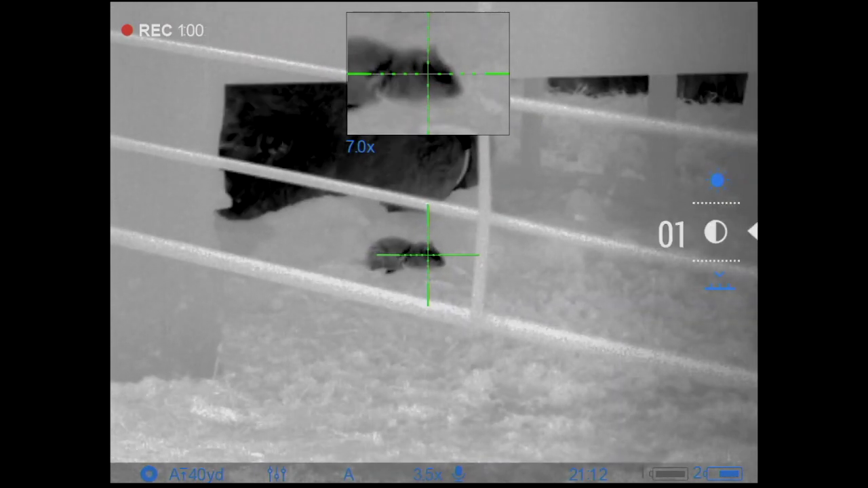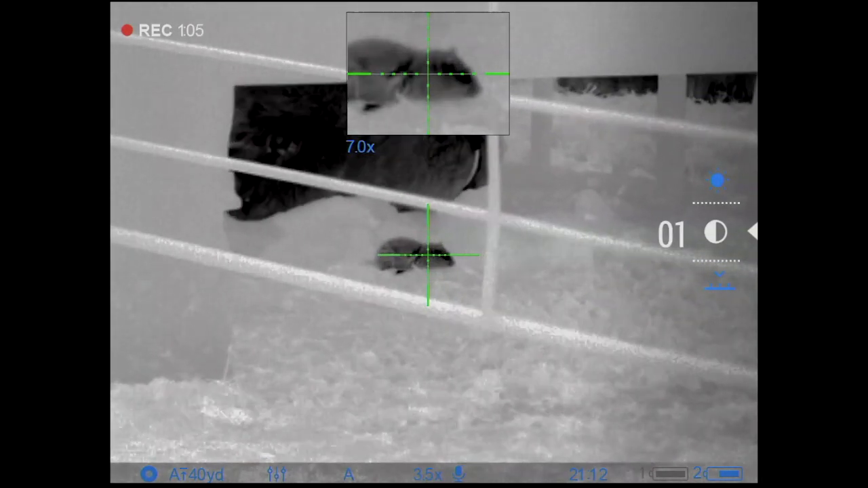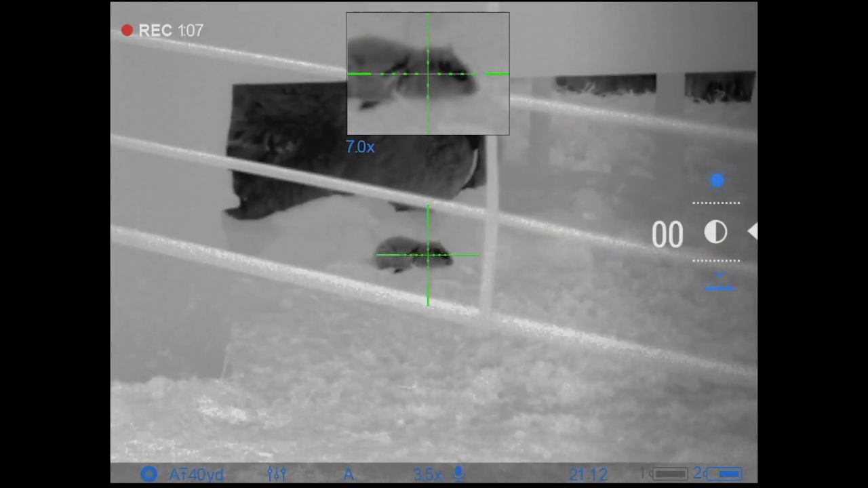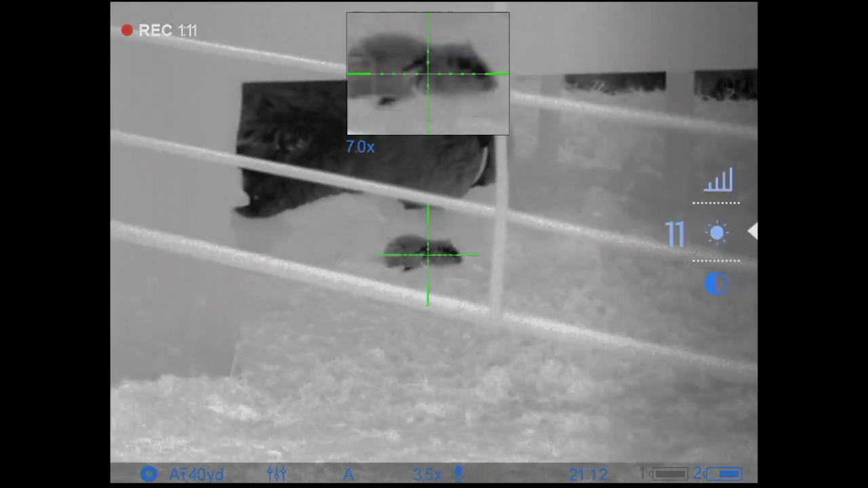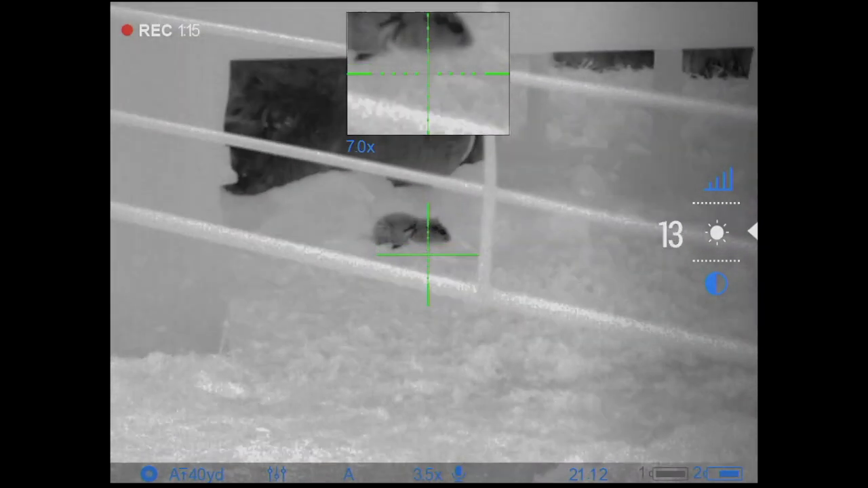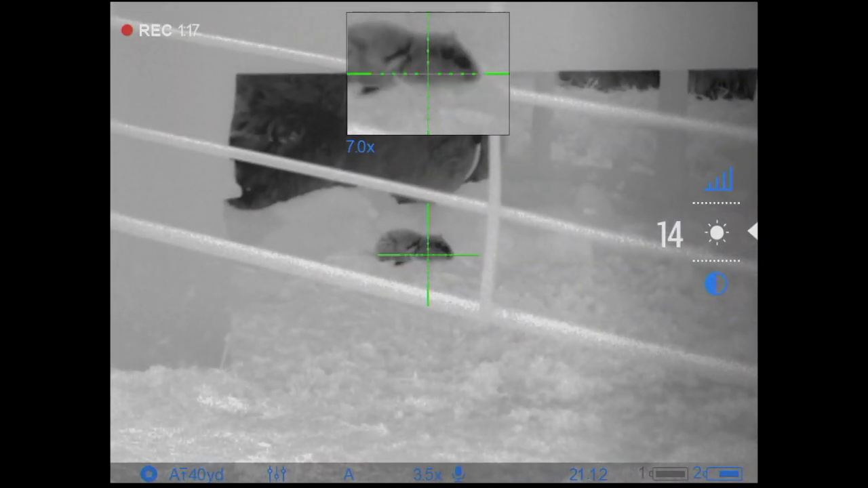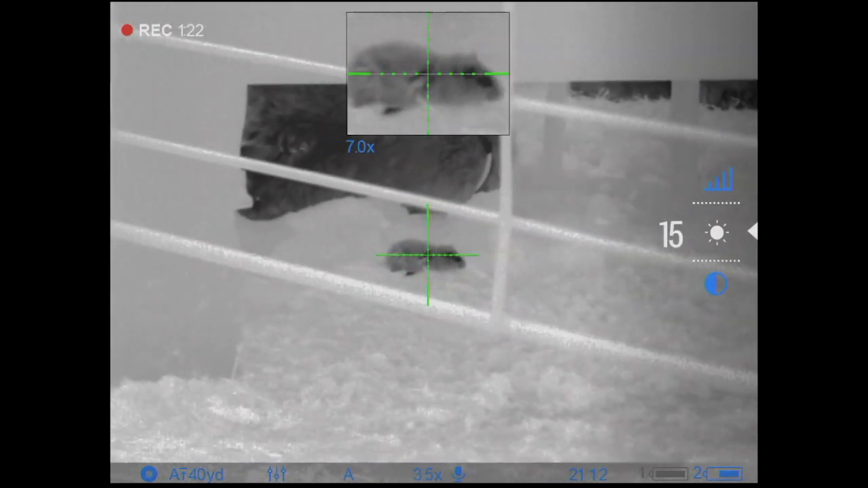I also need to have the contrast on 0, and brightness has to be increased compared to normal. So contrast off, brightness right up, and then we get quite a lot of detail in the rat.